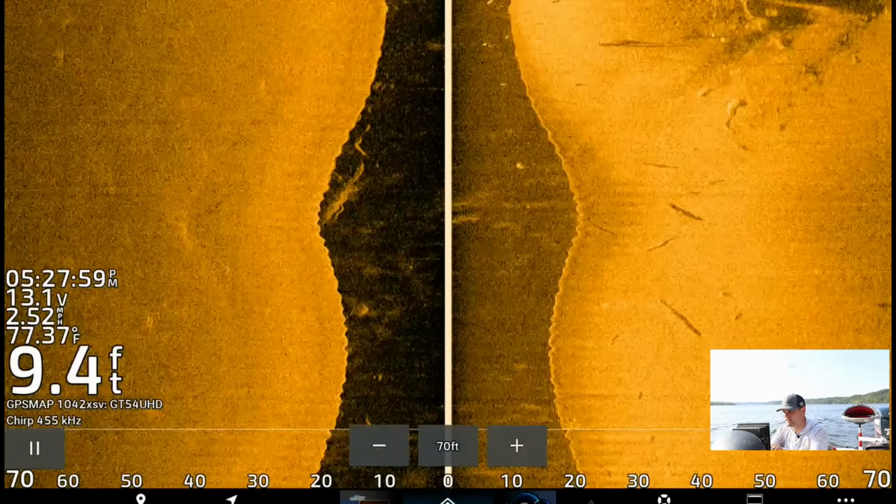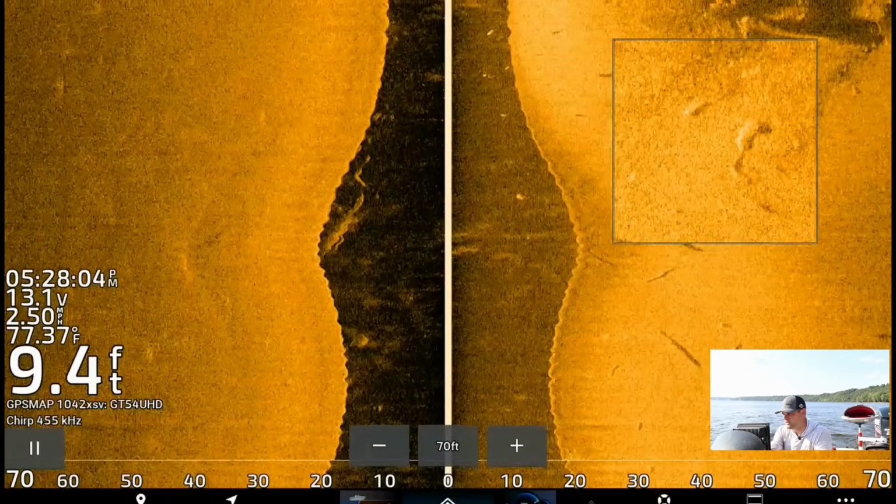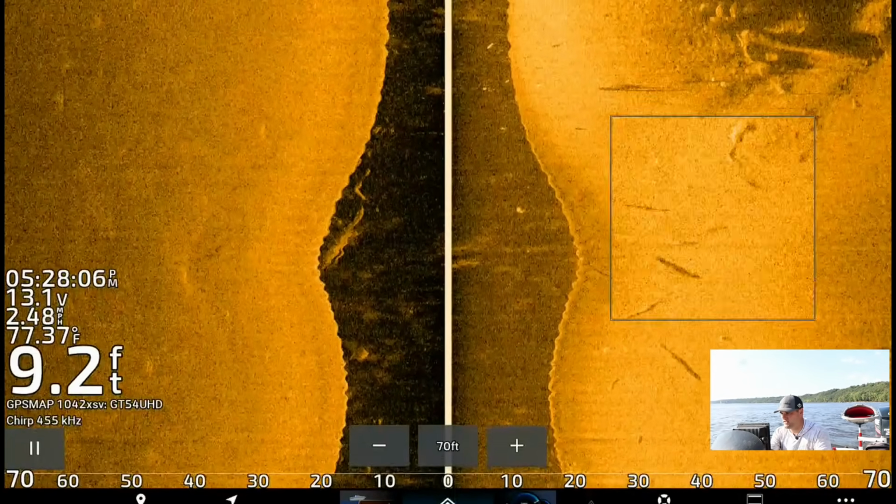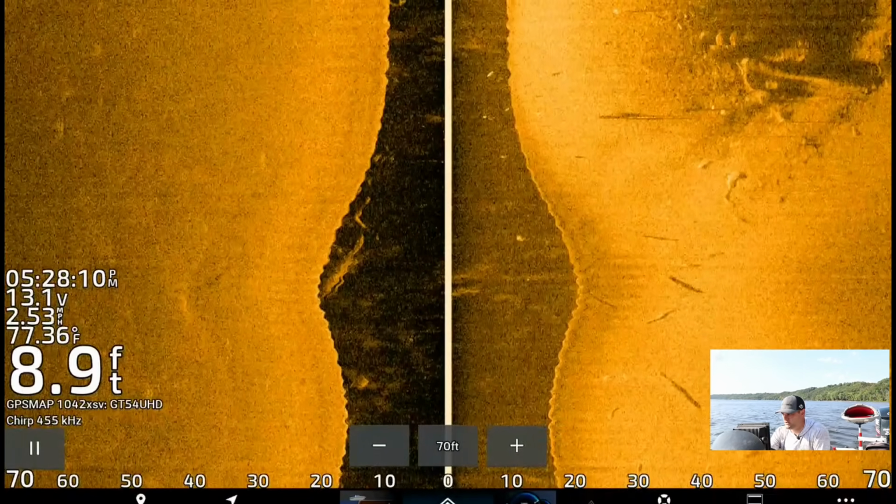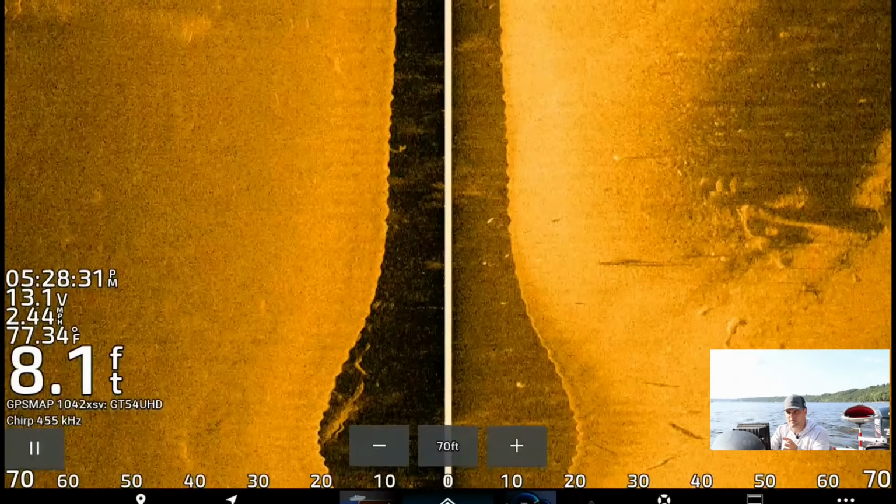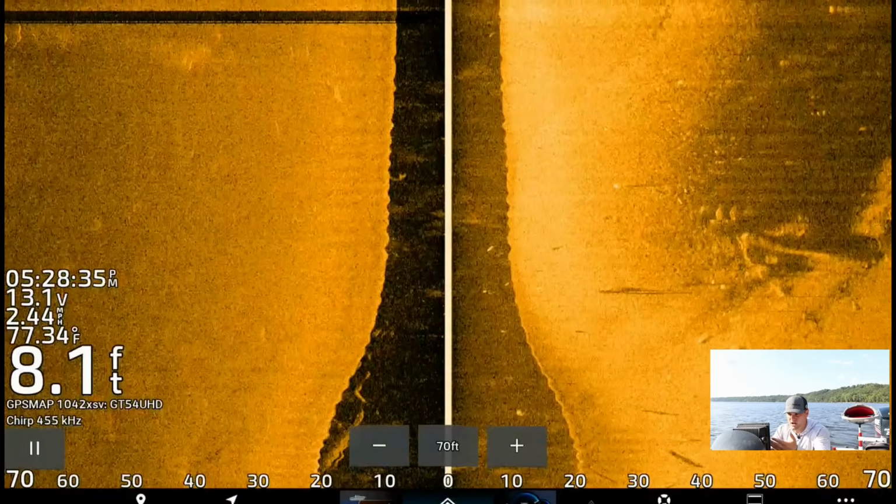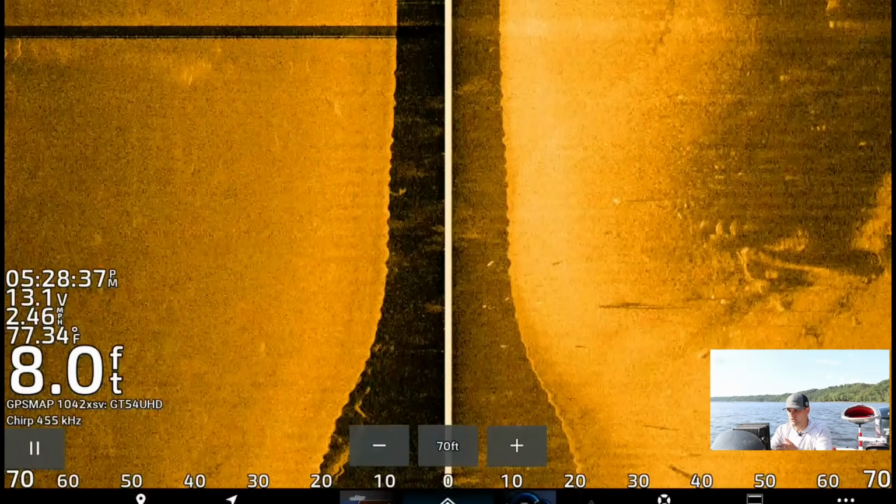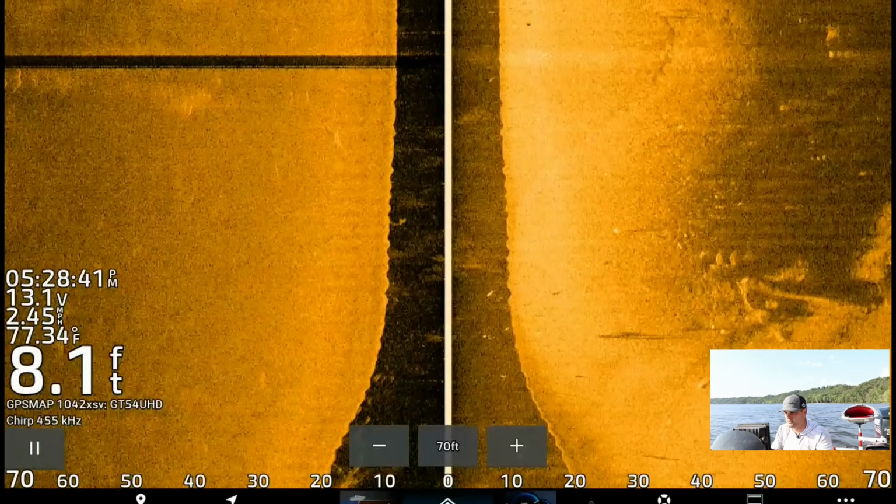Now we're going to start to get into some weed beds. You can see off to the right side of the screen what some weed beds start to look like. We're starting to get into less than 10 feet of water. There's pockets of weed beds over here, and there's some big fish around it, you can tell. But even with 455 kilohertz, if you're running a GT54 transducer, you still get an image that's good enough. You can see fish, weed beds, stumps, rock piles, stuff like that.